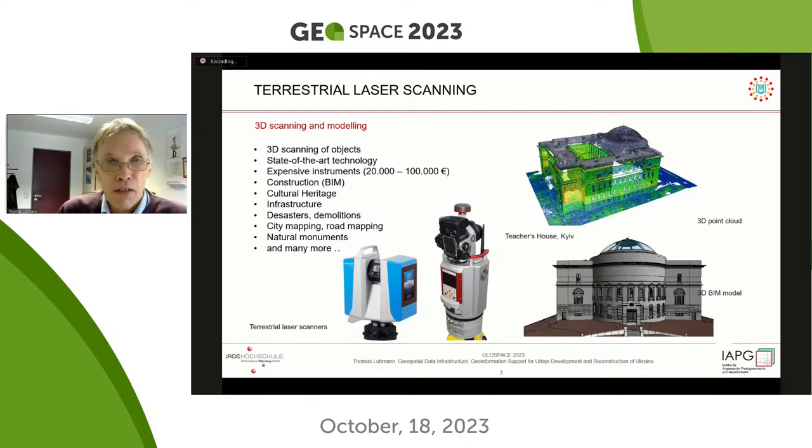Of course, only those data that we can create, like shape and size of buildings, interior and outside of buildings. But of course, these data have to be combined with other infrastructural data like power lines, materials, and other information.